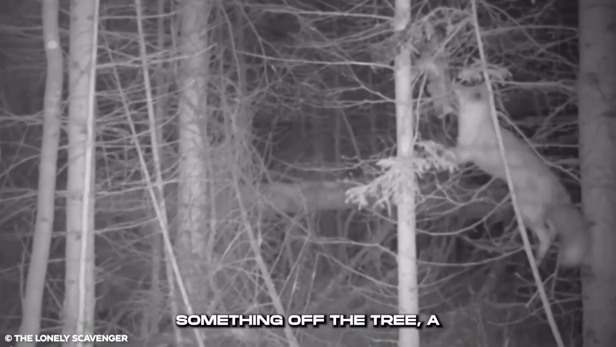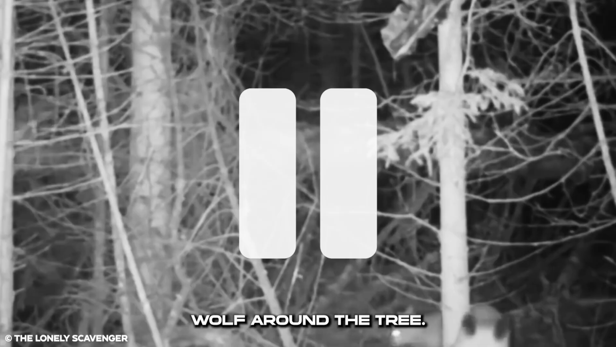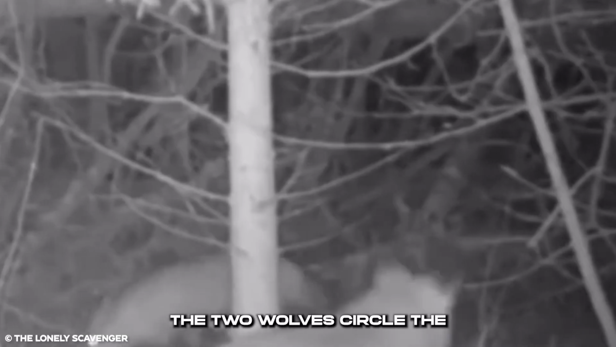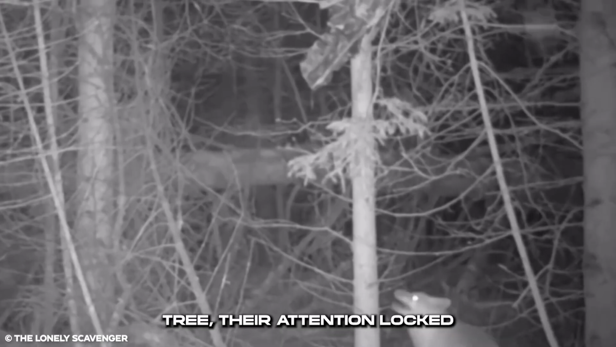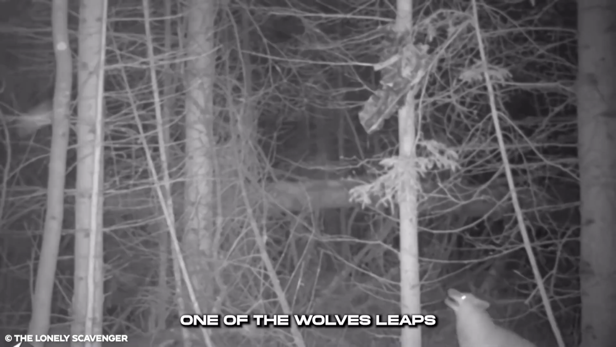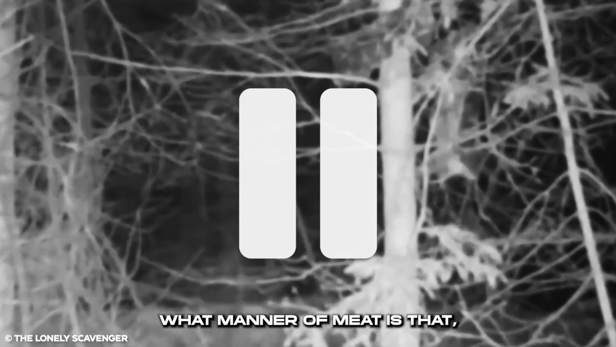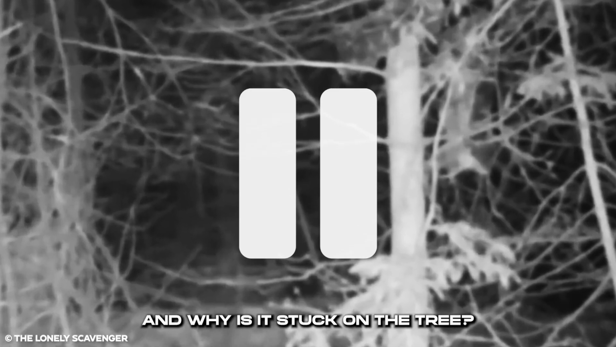After failing to yank something off the tree, a wolf falls back to the ground. It's not the only wolf around the tree. The two wolves circle the tree, their attention locked on something on the tree. Whatever it is, it's attractive to them. One of the wolves leaps up again, battling to bite and pull the meat down. What manner of meat is that, and why is it stuck on the tree?